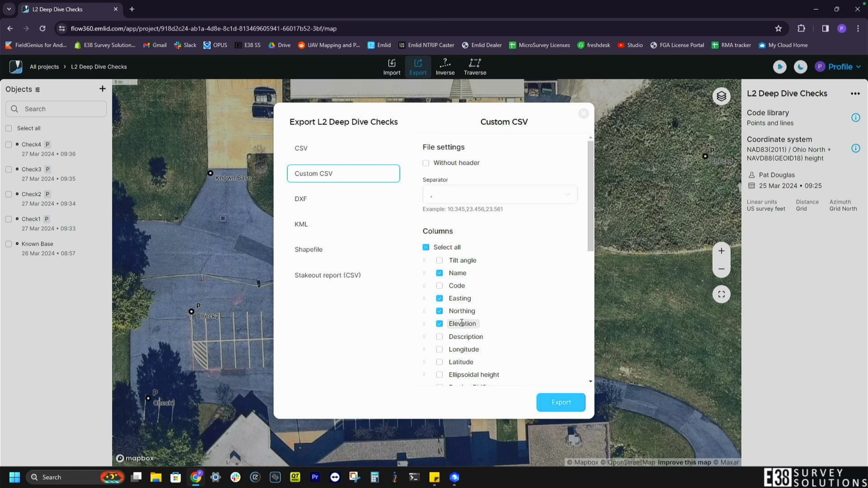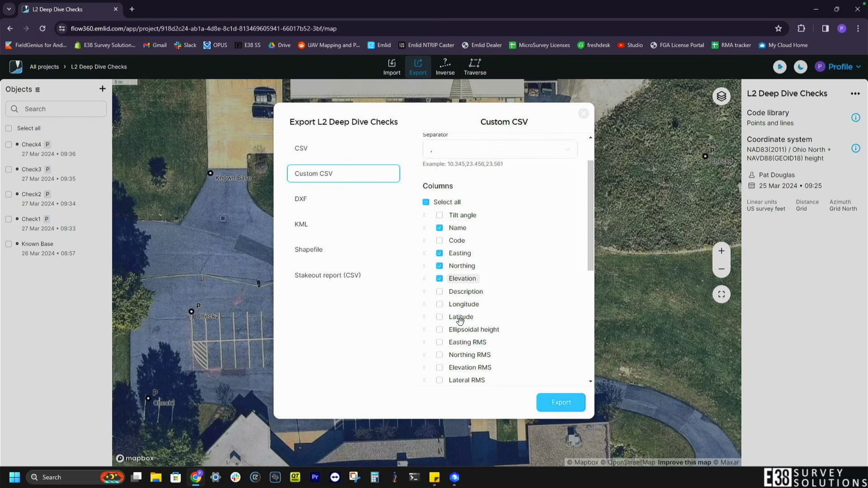I don't need all of the data available here, so I'm going to export a custom CSV file with just the name, easting, northing, and elevations from my shots.